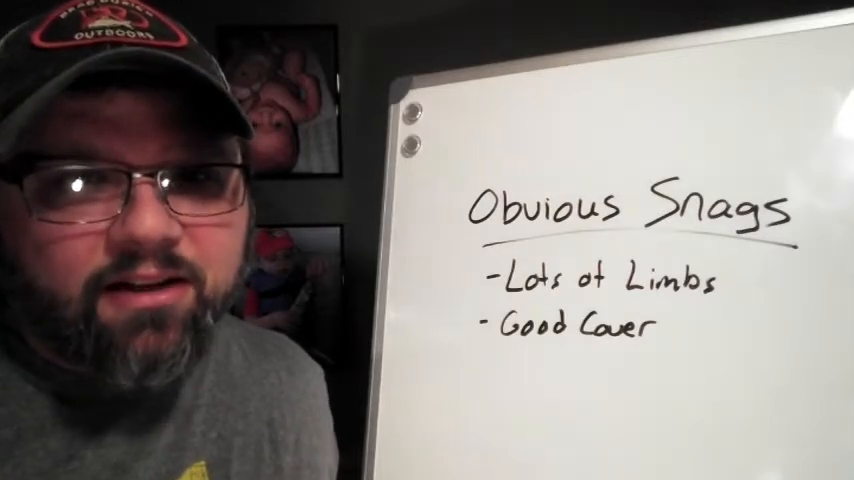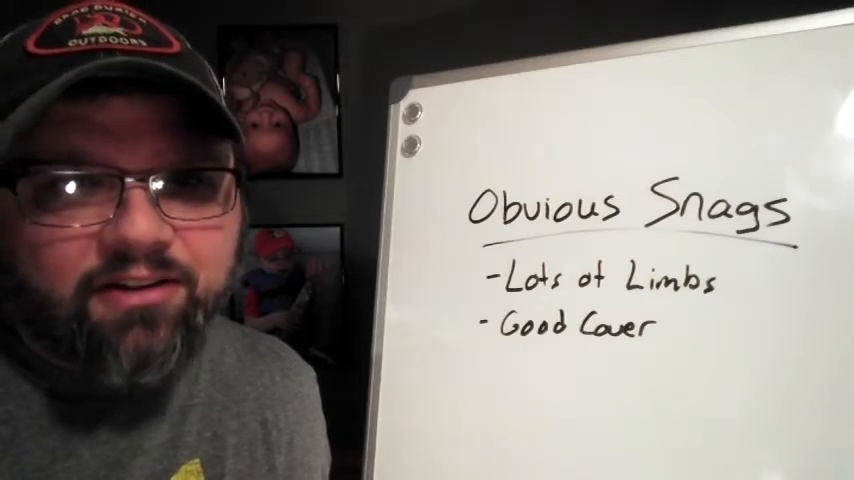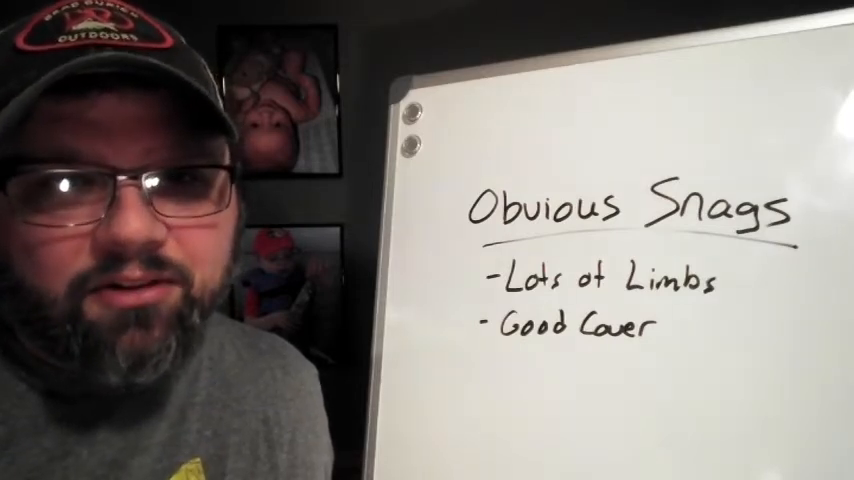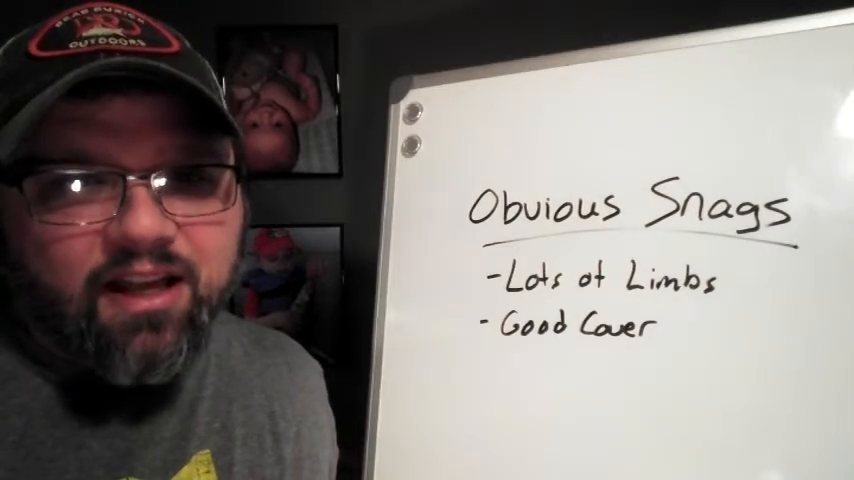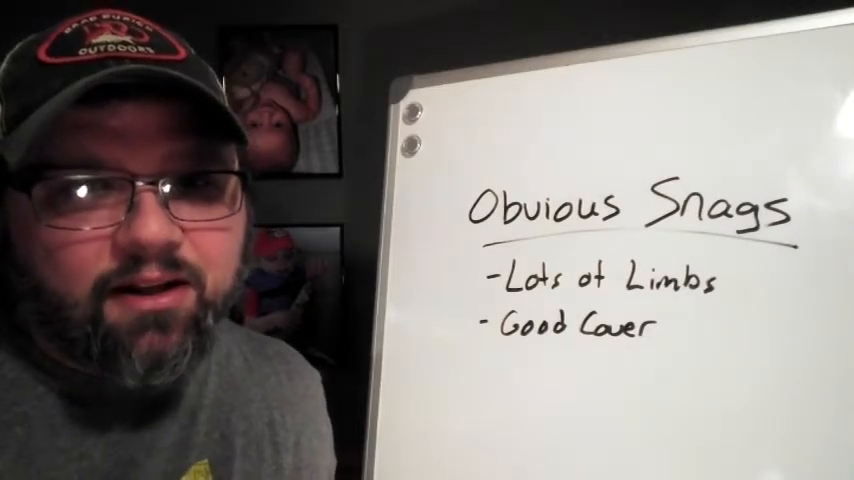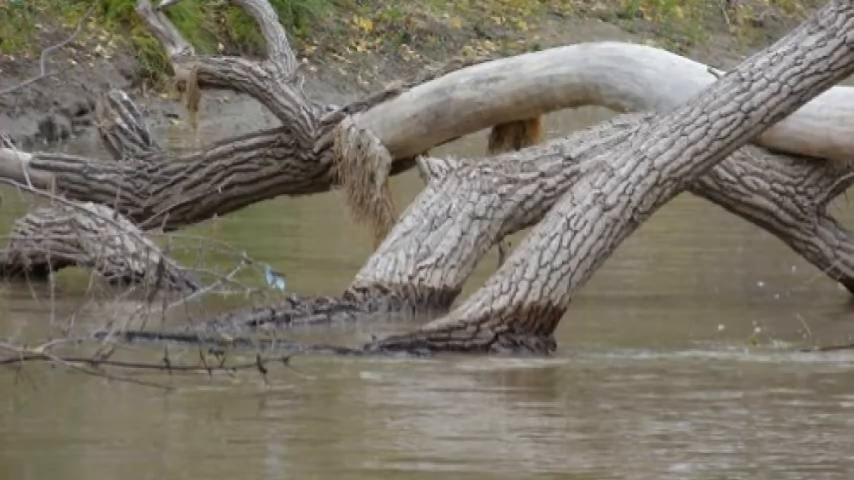I always tell tournament anglers when I talk to them, don't ever fish an obvious snag, a visible snag, during tournament, because it was just absolutely pounded during pre-fishing. But a couple of things about obvious snags that I want to touch on this week is the best snags, the big snags, have lots of limbs, the trunk, something touching the bottom of the river.